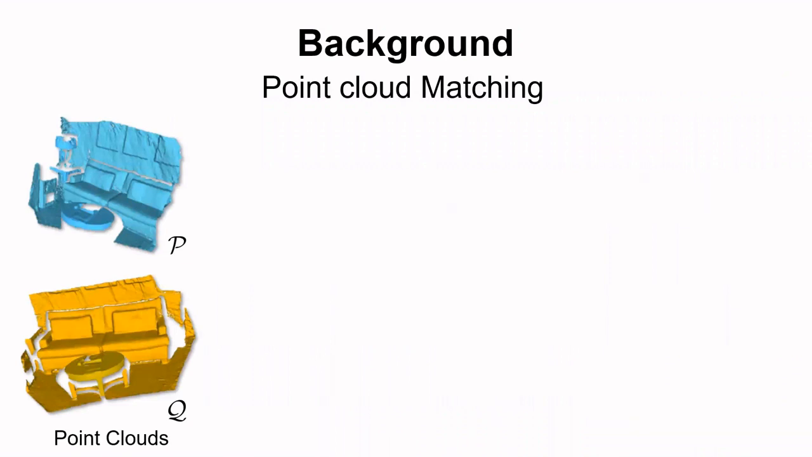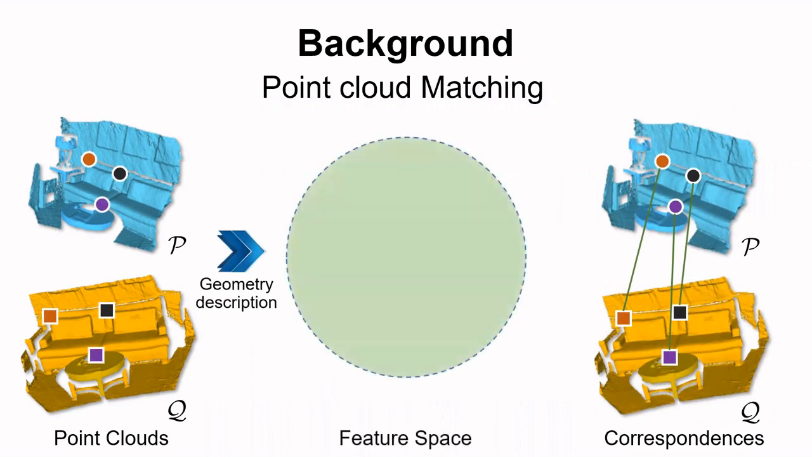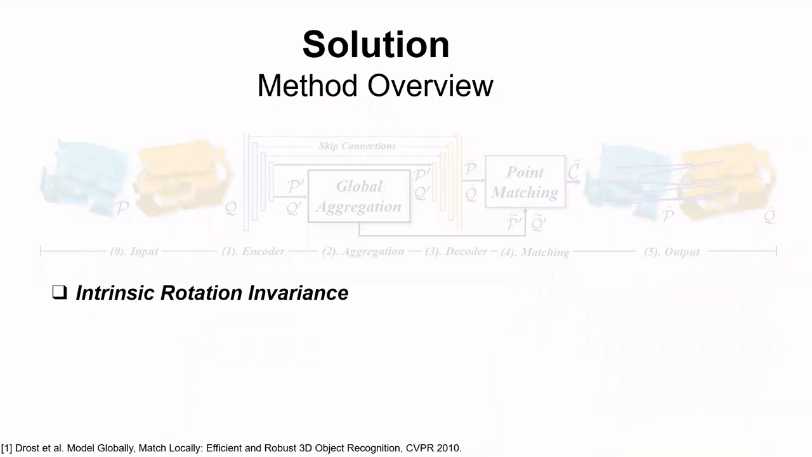Given two frames of point clouds, our target is to establish correspondences between them. A typical solution is via geometry description. More specifically, raw geometry is projected into the feature space, where the corresponding points are much closer than the non-corresponding ones. By matching the nearest descriptors, correspondences can be established.